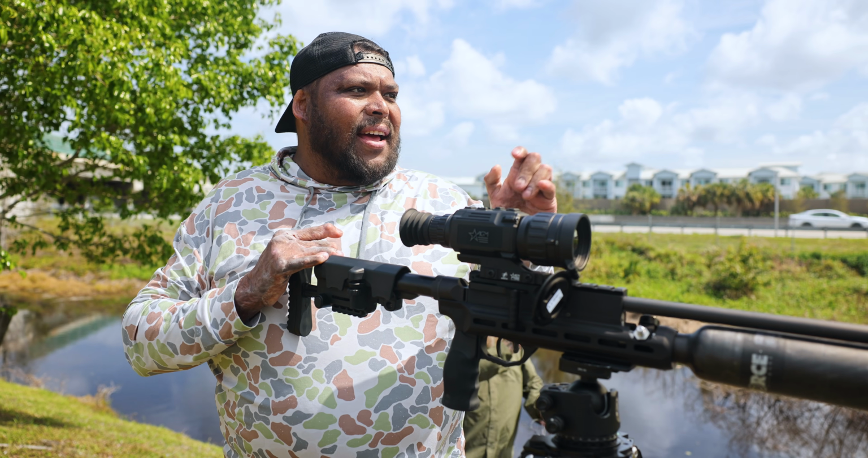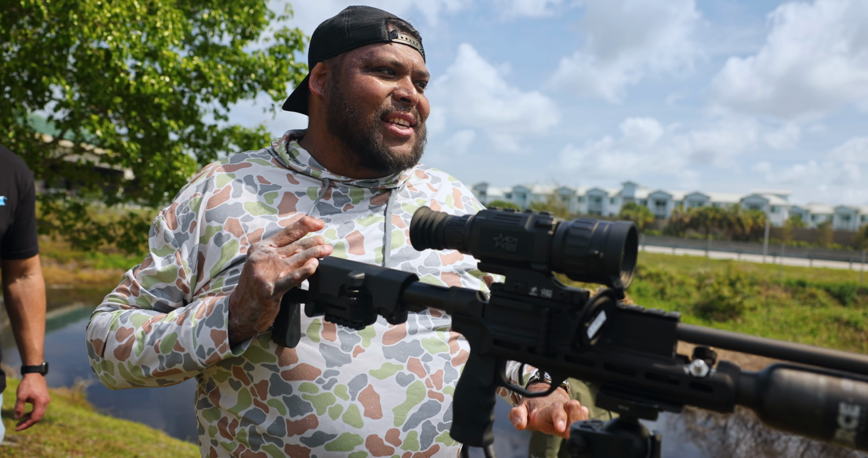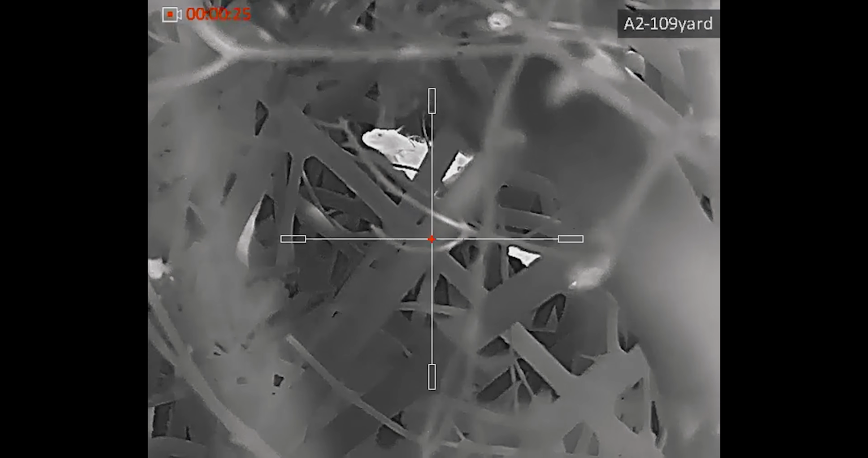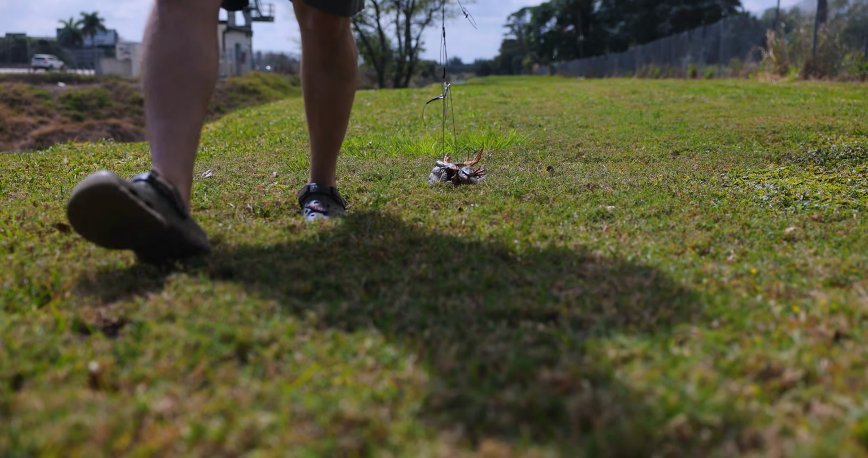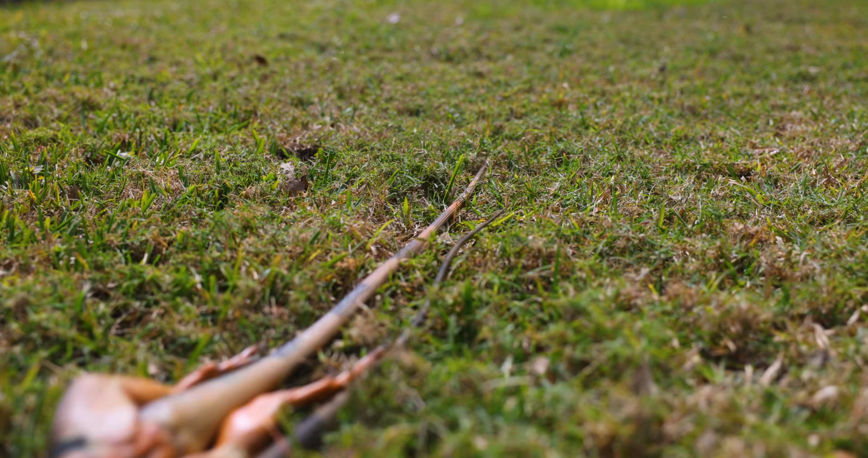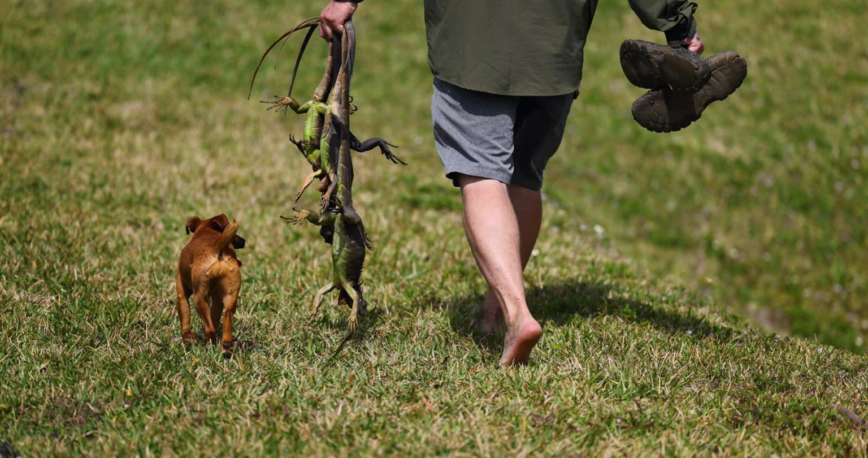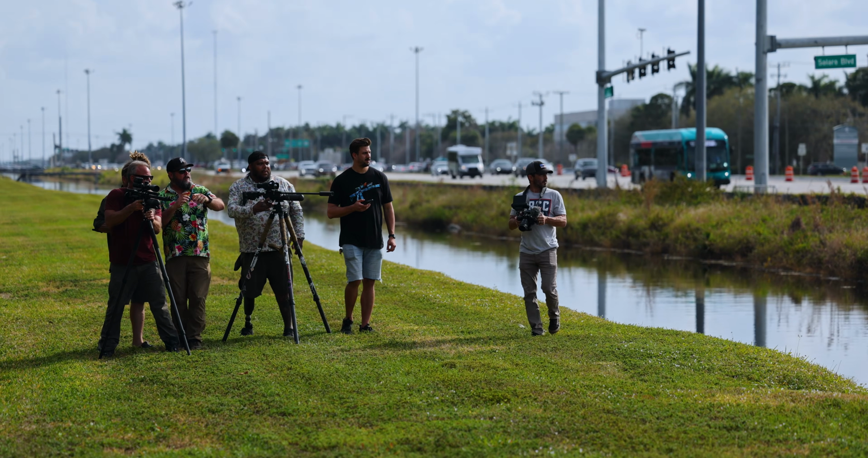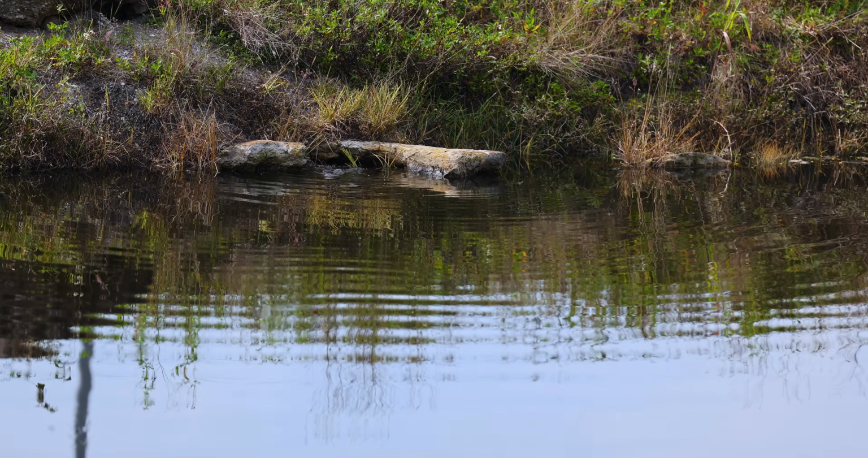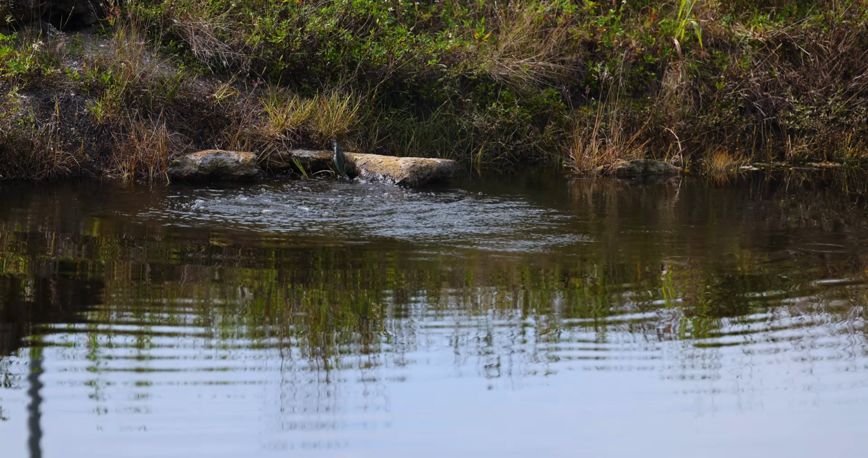I just shot an iguana about 71 yards away with the thermal. I'm picking them up. I can see them all day, every day. Go down.